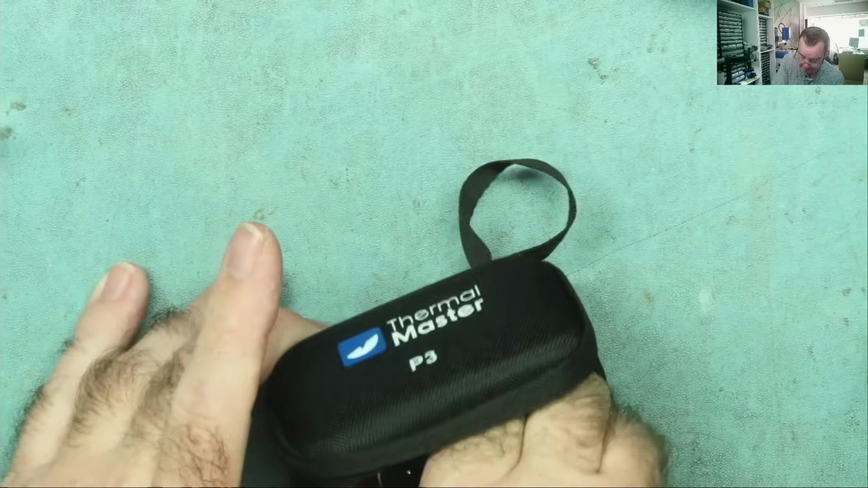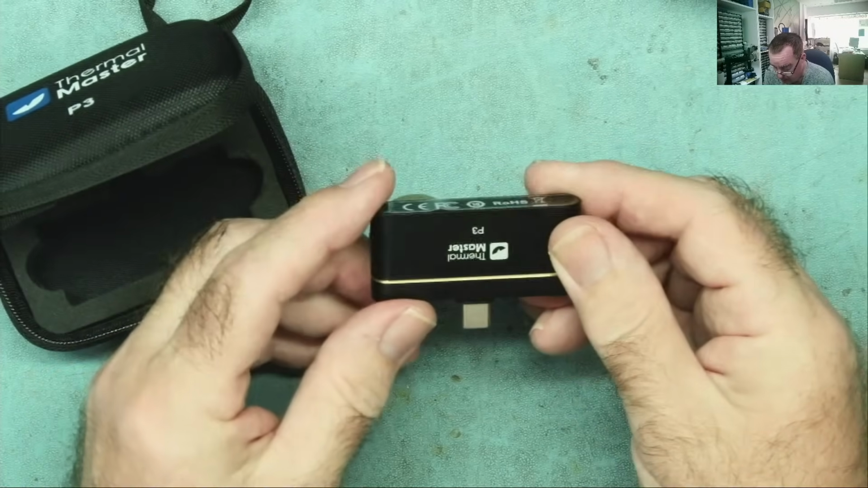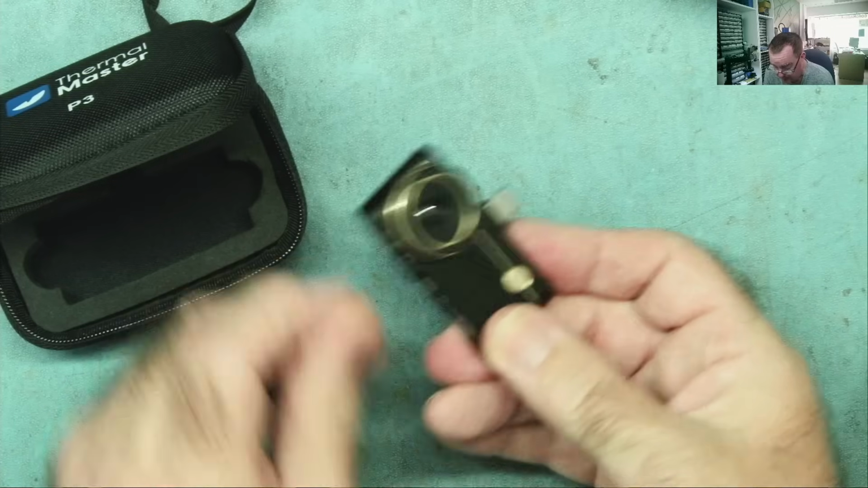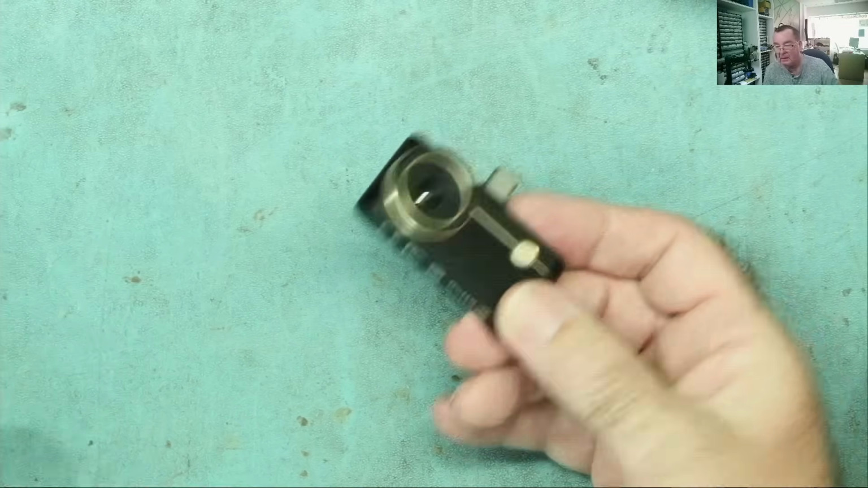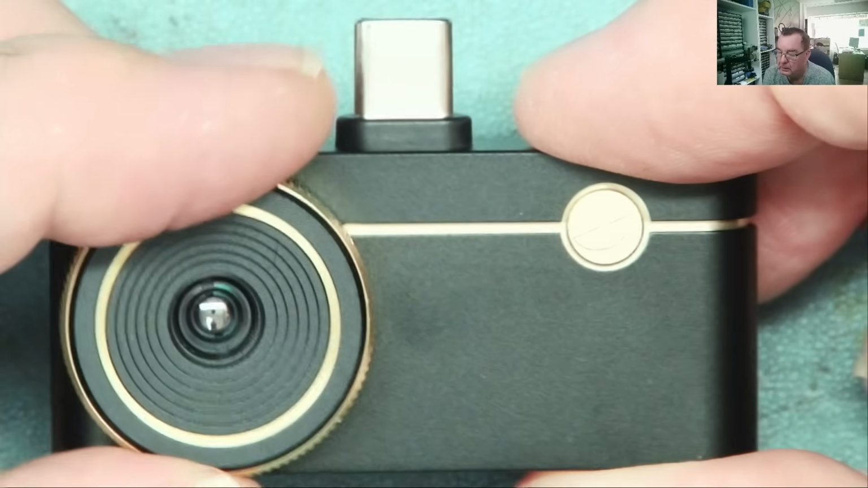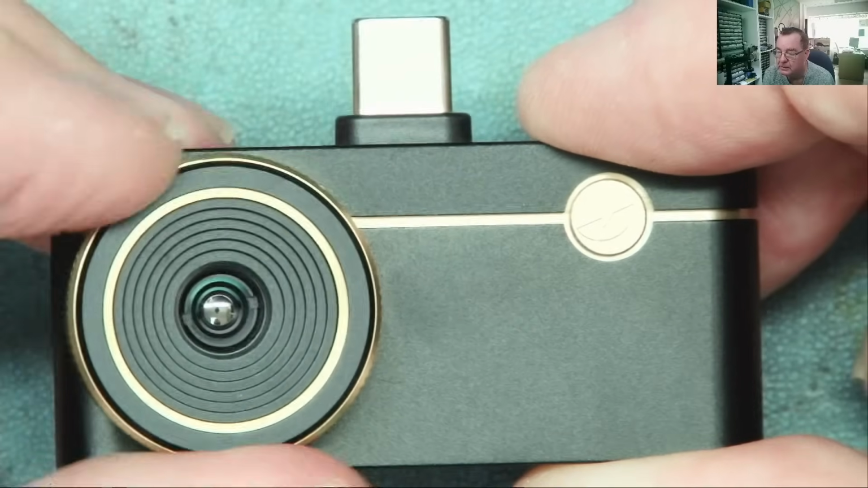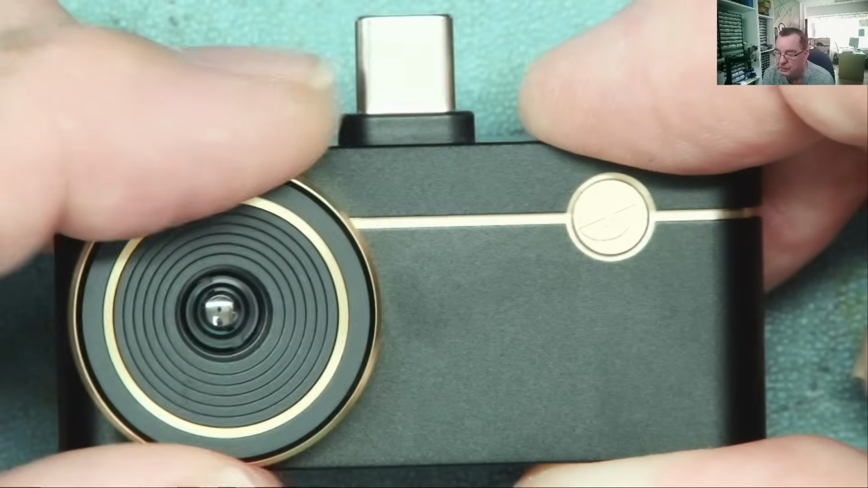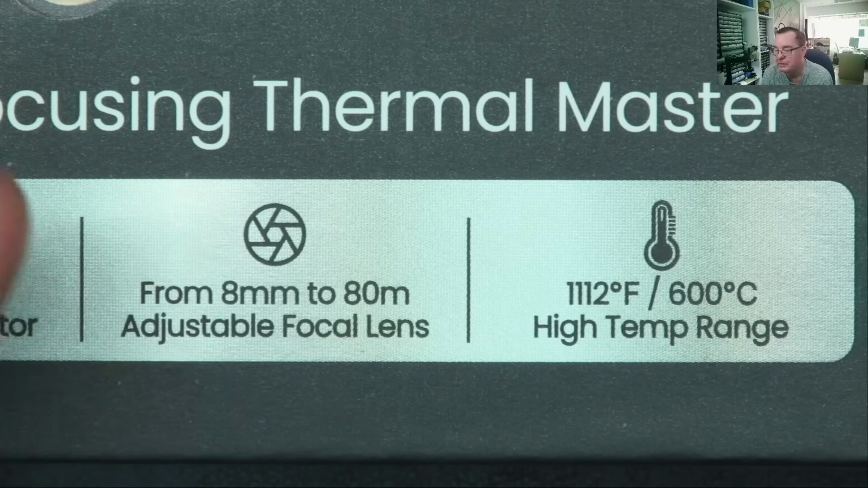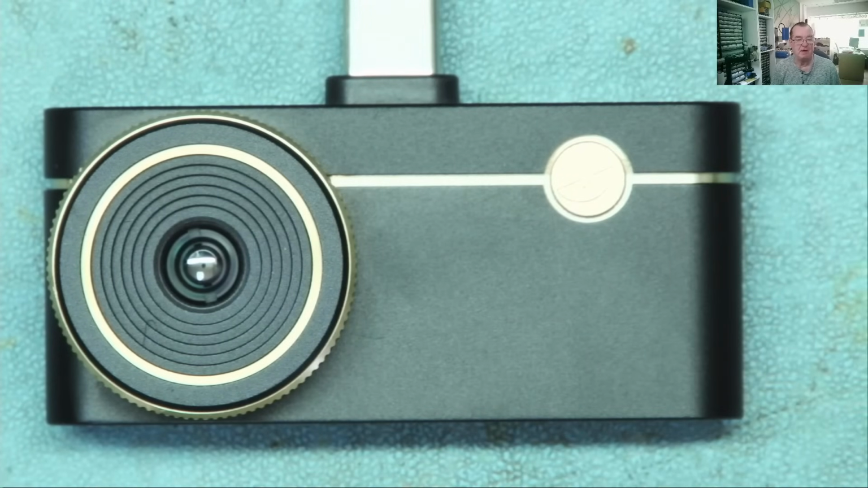And this is the thermal camera. Nice and solidly made, just take the little sticker off that. This is a handy little holder, by the way, so it keeps the thing safe when you're not using it. We have a manual focus lens here, just rotating that, so this is manual focus. And it tells us here, it will focus from 8mm to 80 meters, and we can see the temperature range here. Let's have a look at the specifications of this little camera.